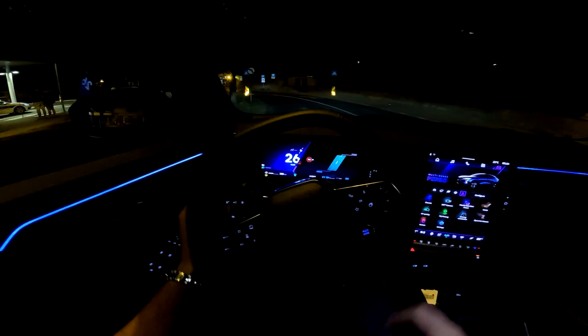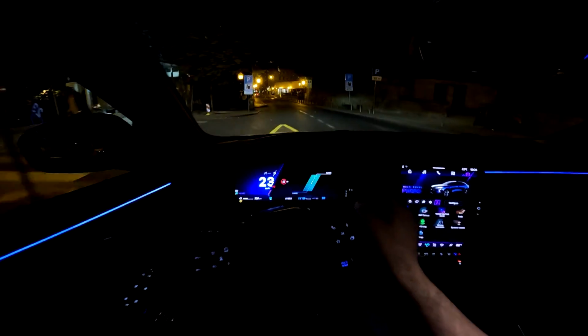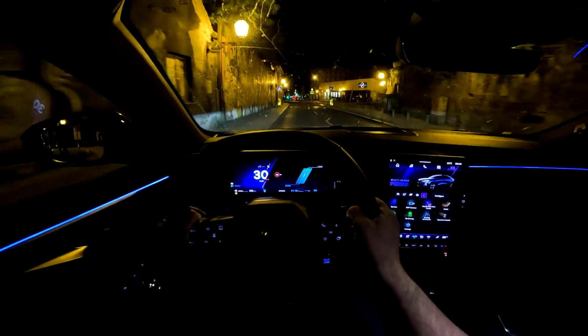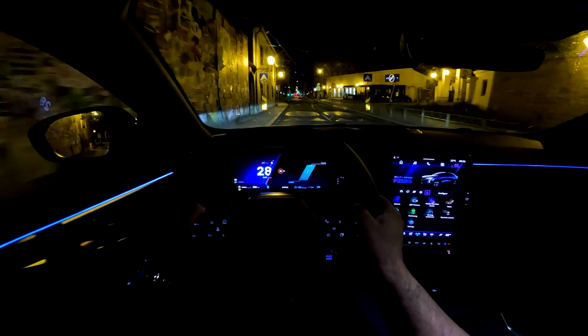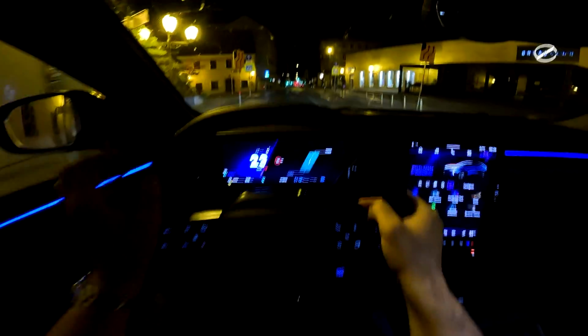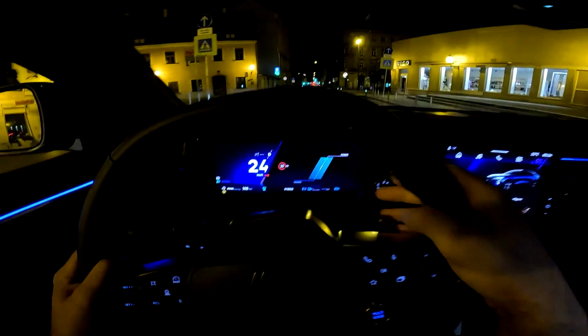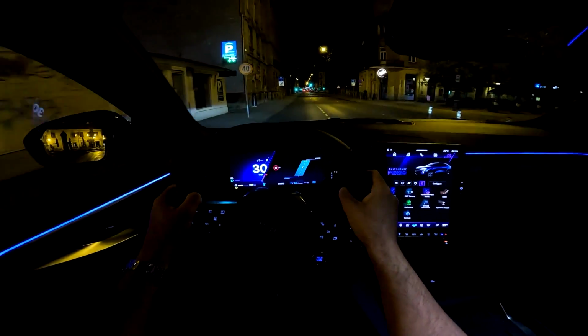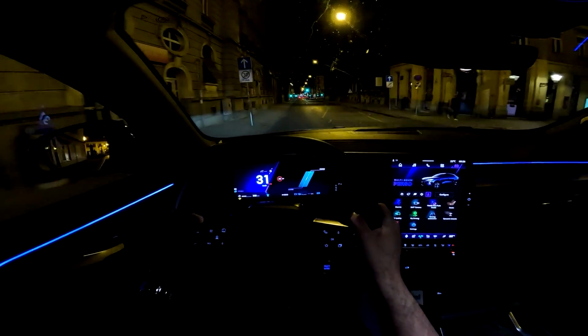So when you charge the car, and speaking about charging, 7.4 kilowatt charging, so you can then again cover 105 kilometers on all electric power. But again, even like this, you see it says 0 kilometers, but you can still drive actually with electric power.